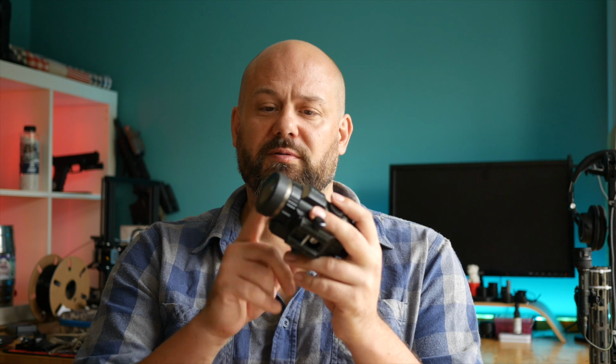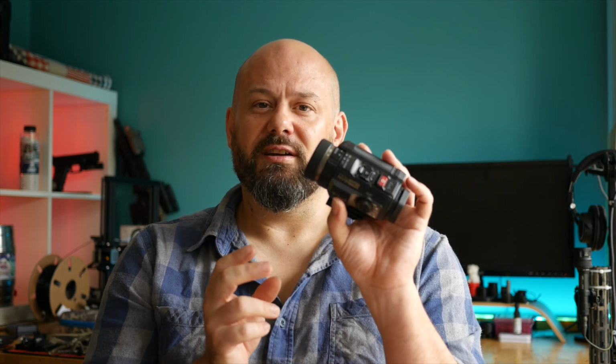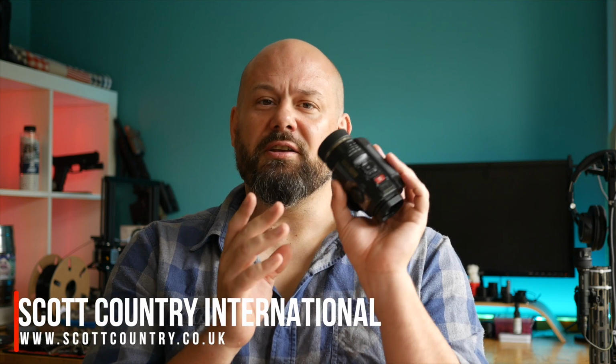Overall, I think the SiOnyx Aurora Pro is a huge step up from the previous editions. It's a capable night vision device and a really sensible first rung on a potentially very expensive night vision ladder. It'll get you a lot of experience of running night vision, playing at night, and you can think about stepping up later to a more expensive unit.